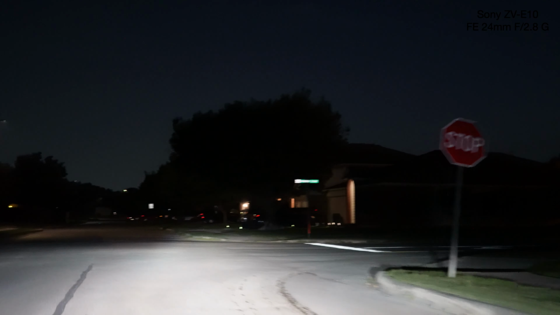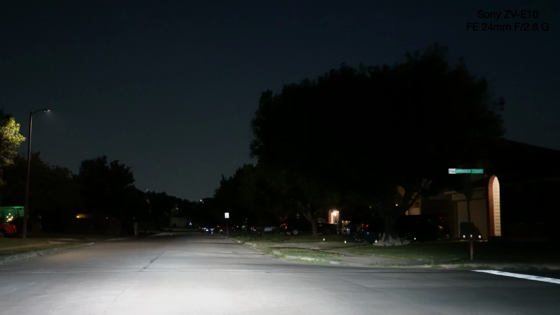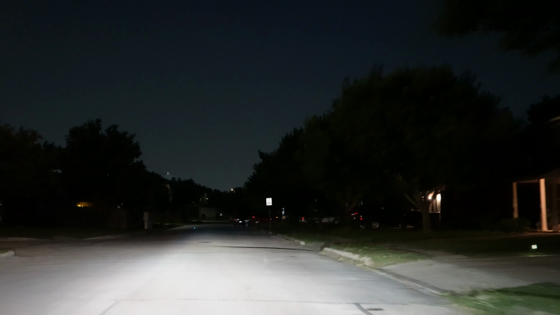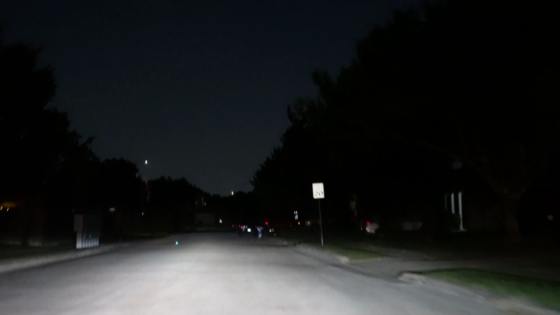So I'm going to be looking at some stoplights or lampposts. And we're going to look at the glare.